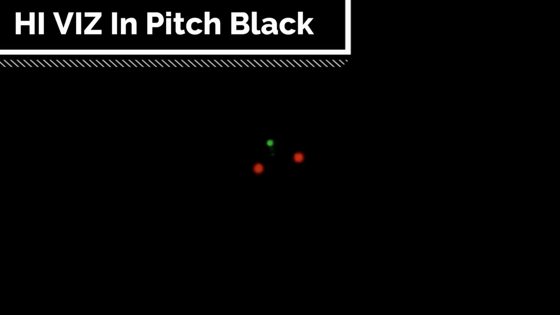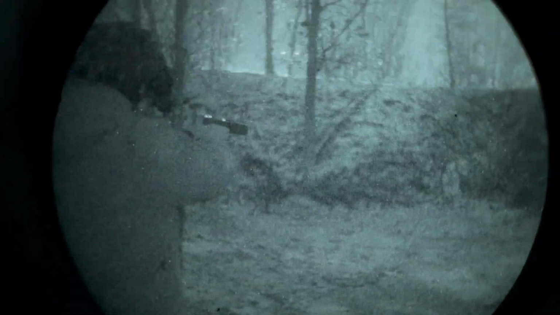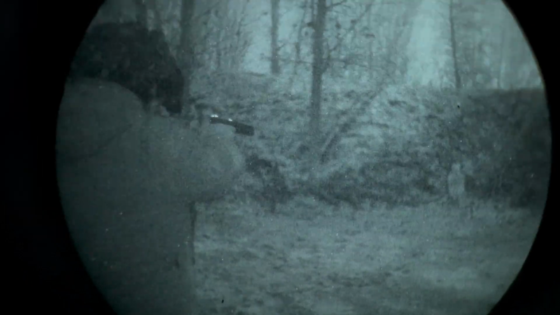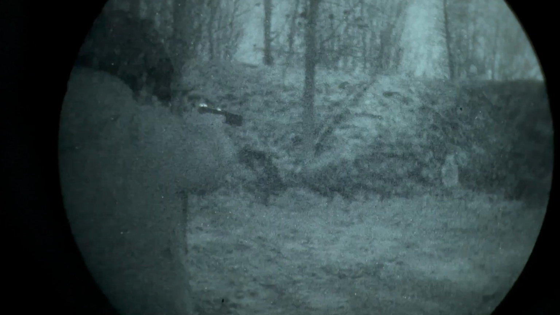So there you go, guys. These Hi Viz sights, I'm impressed with them. They're metal sights. There's a little spot on there that you can actually do an emergency rack on your pants or belt if you need to. They're not angled. There's a flat enough spot on there to do that. They're very visible. I like the way they look.